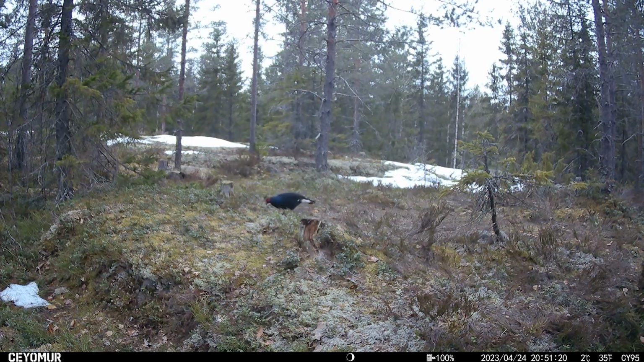There we are, the two there now. I've heard black grouse in that area before, so I know that this is an area that there are plenty of them. It'd be great to be there sometime in the spring and see a lek in Finland on the snow, but it might be a while before that happens.